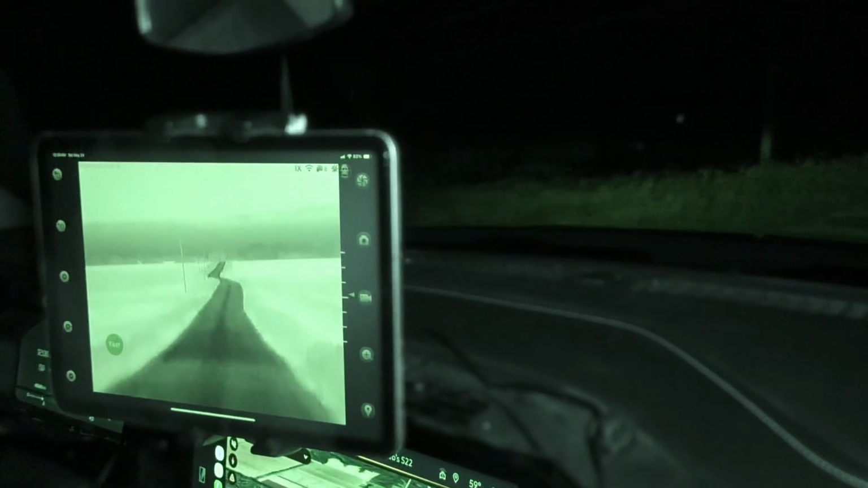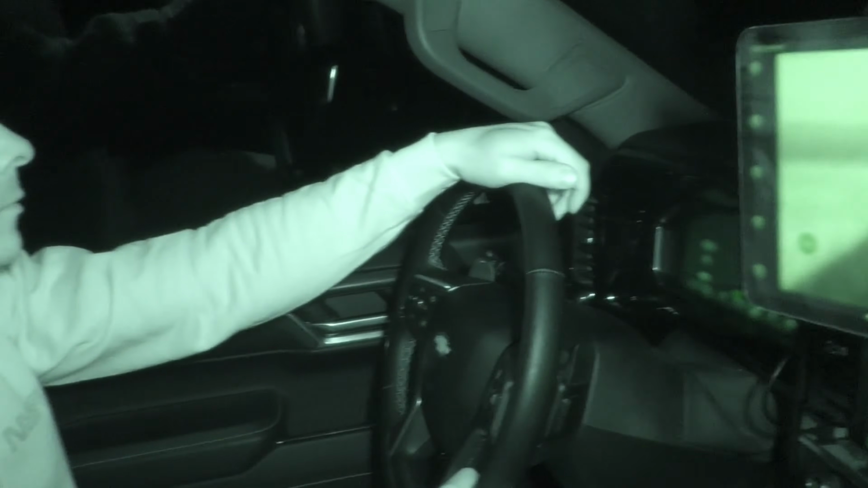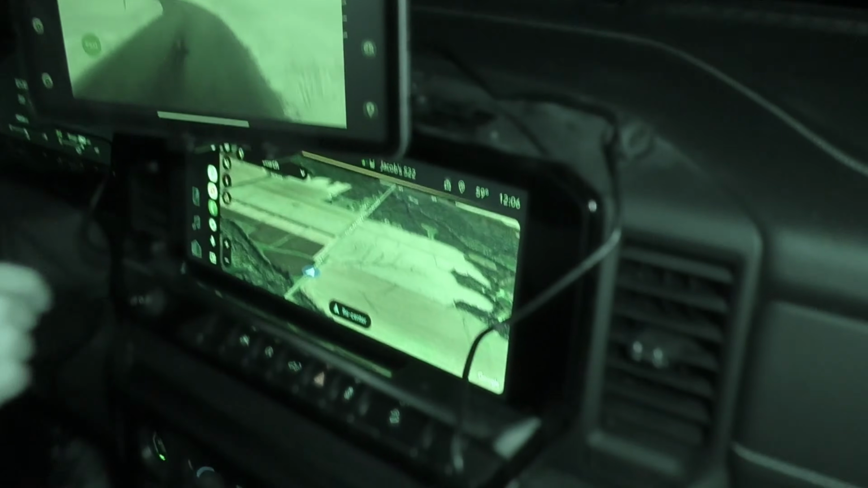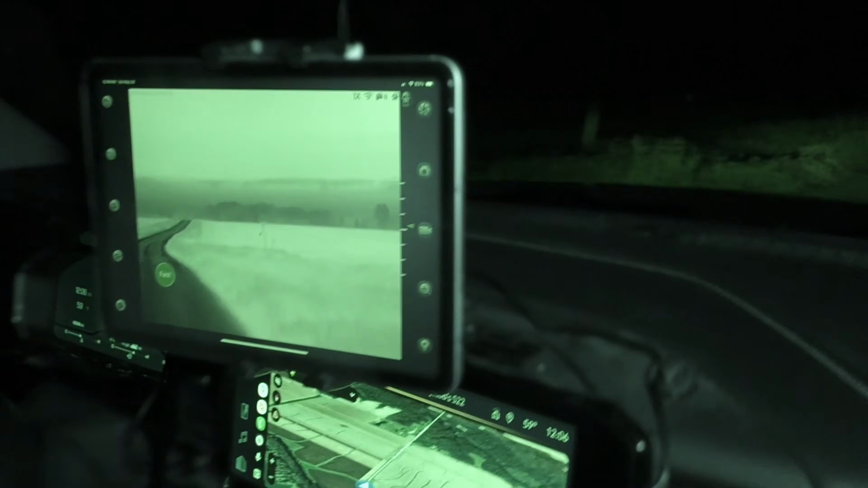Do a little scanning. Jacob's gonna show me the piece. He met with the farmer last Saturday, I believe. Kind of gave him the runaround of property lines and things like that. So we're gonna go up here and go check out what's going on. Something out there.